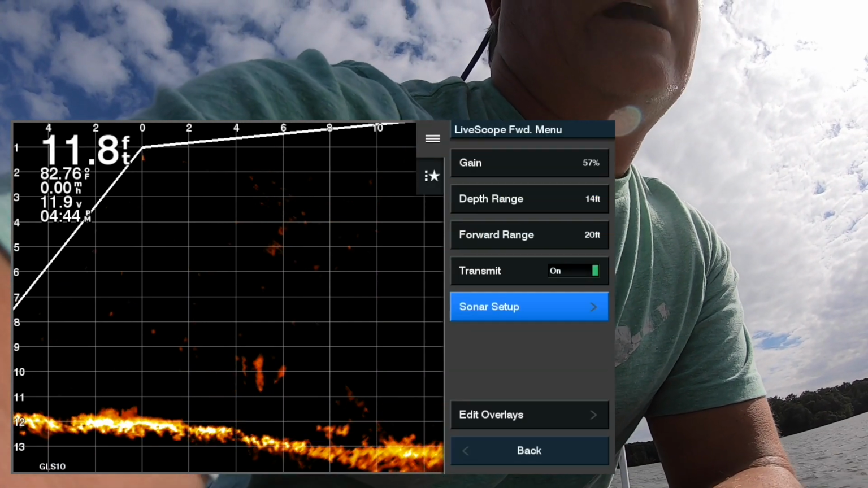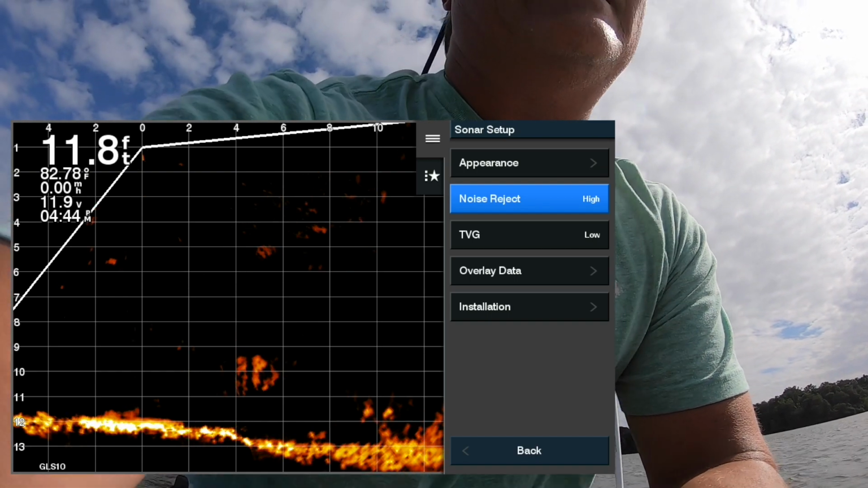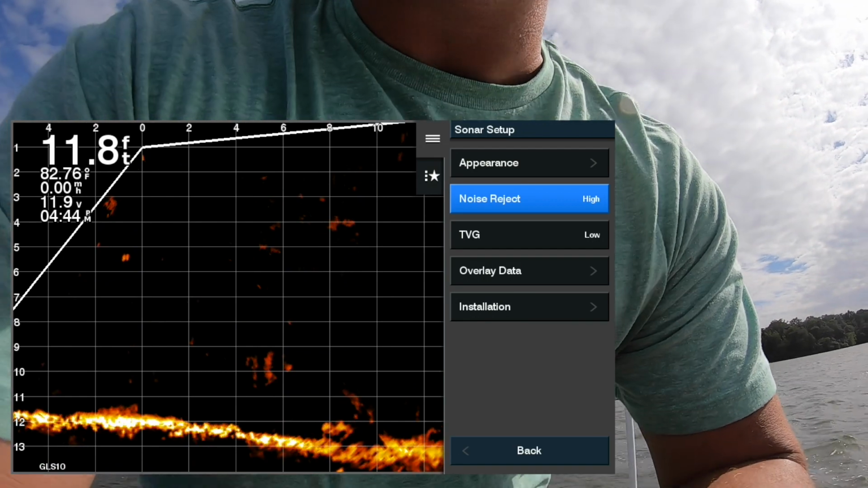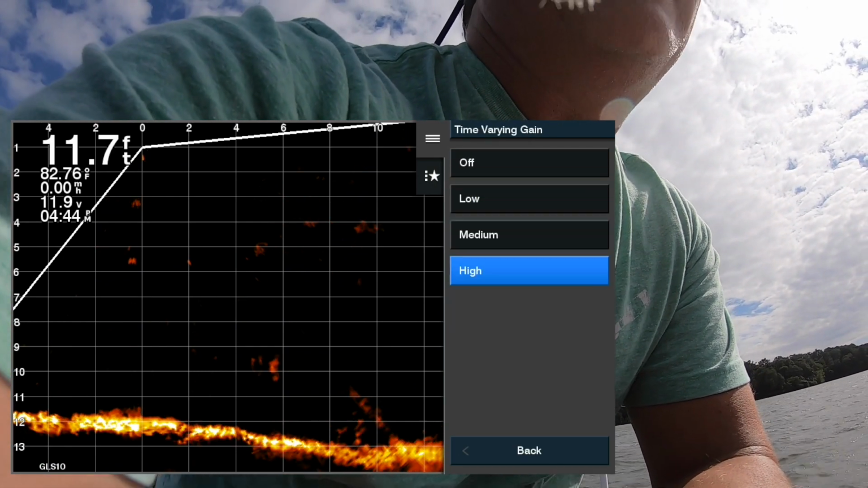You got sonar setup, you've got noise reject. I have it set on high. They recommend it be set at medium, but I put it on high. I want all the noise rejection possible to be gone. On TVG, they suggest that you actually have it put on medium as well.